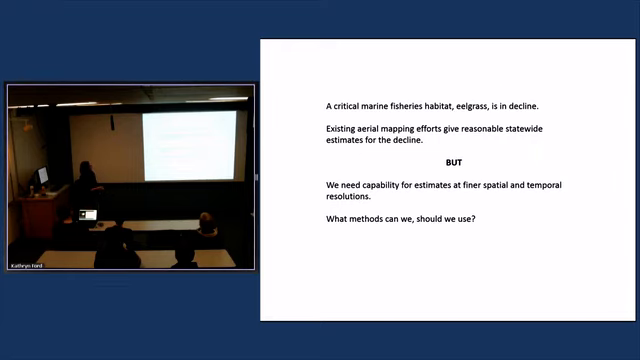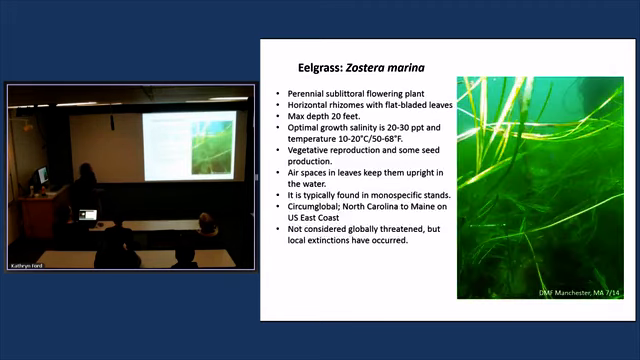So in Massachusetts, a critical marine fisheries habitat is in decline. Our existing aerial mapping efforts give reasonable statewide estimates for this decline, but we need capability for estimates that are both at a finer spatial and temporal resolution. So what methods can we use and what methods should we use? Logistics are huge for us because, as every state agency, we're underfunded. So first let me tell you a little bit about eelgrass.